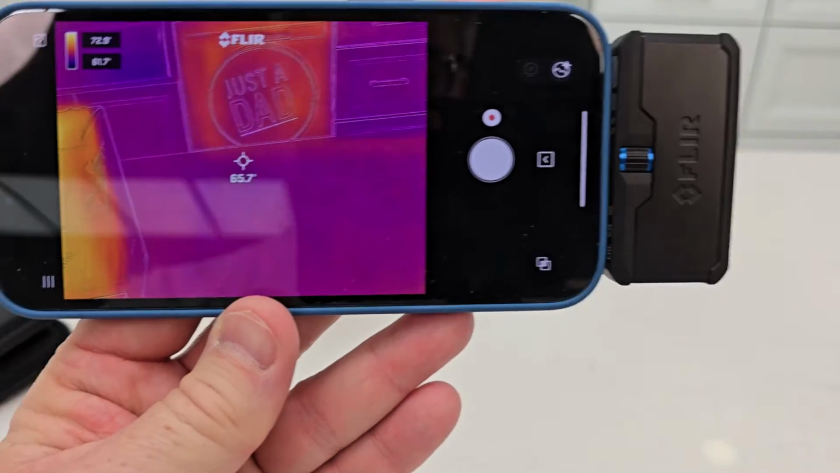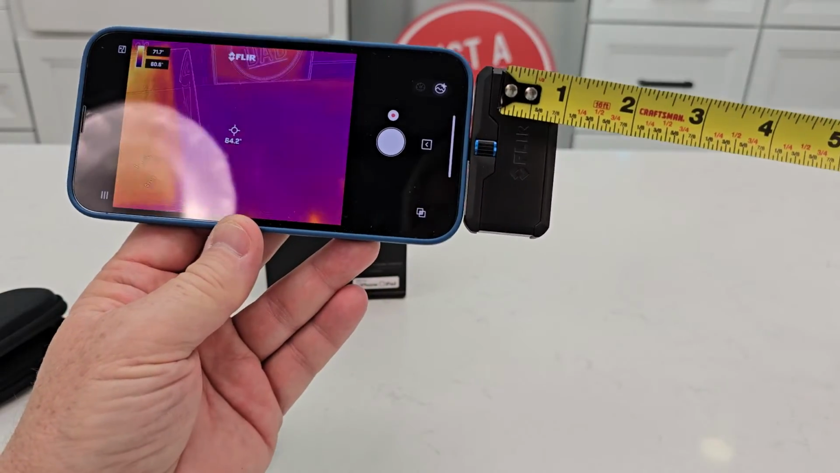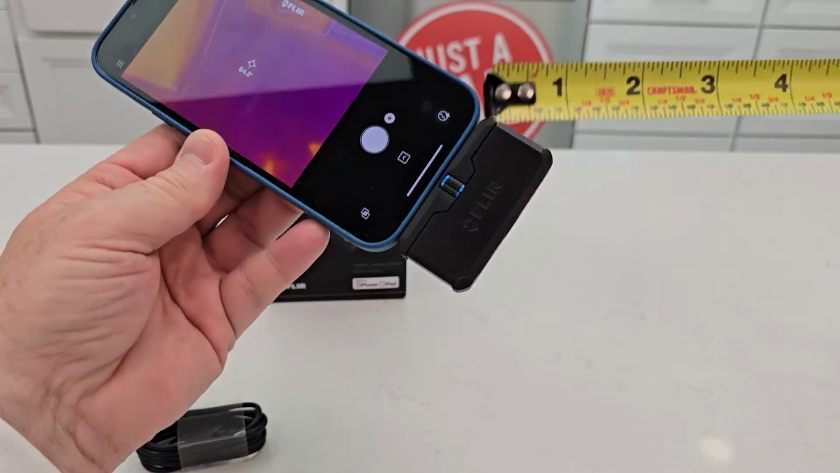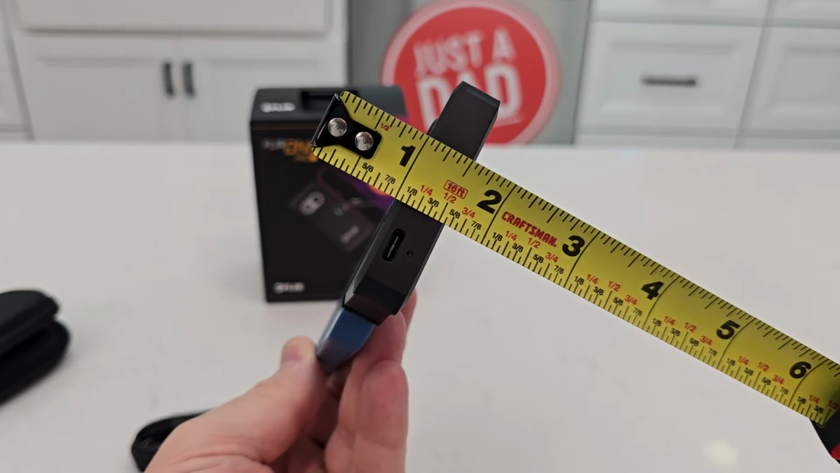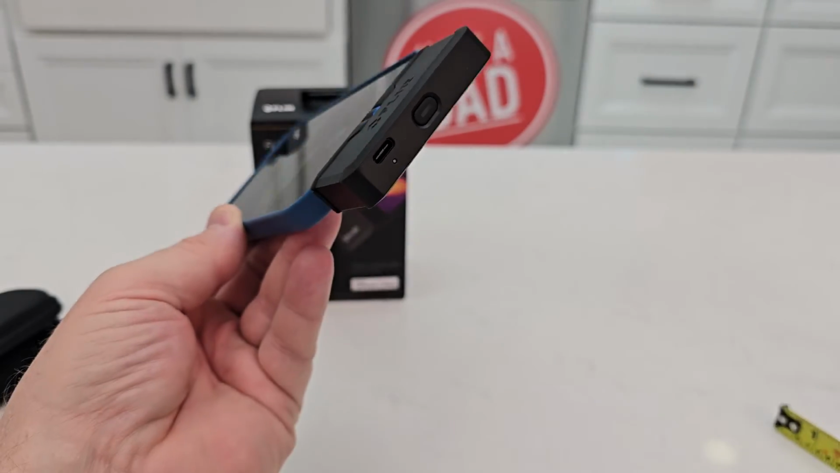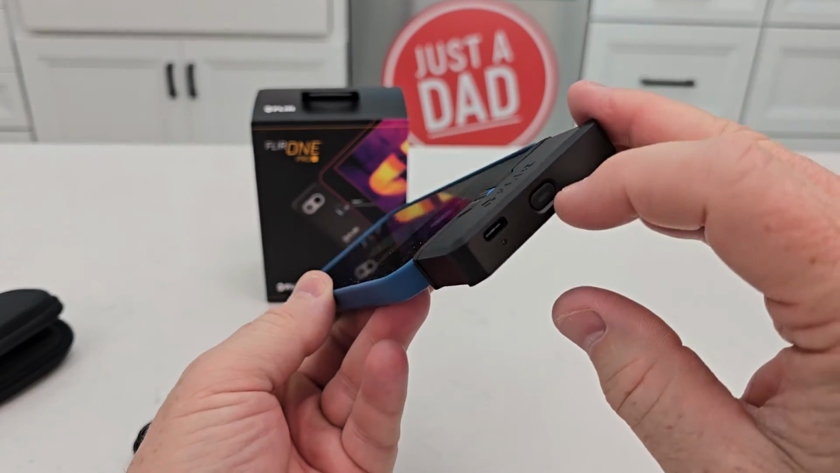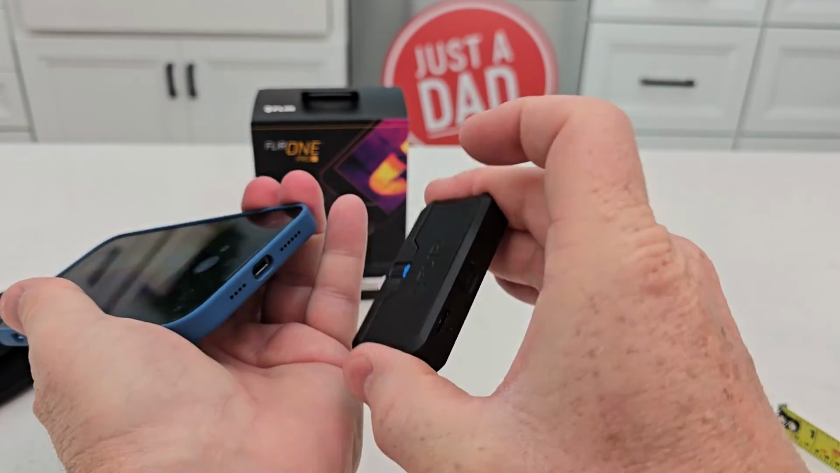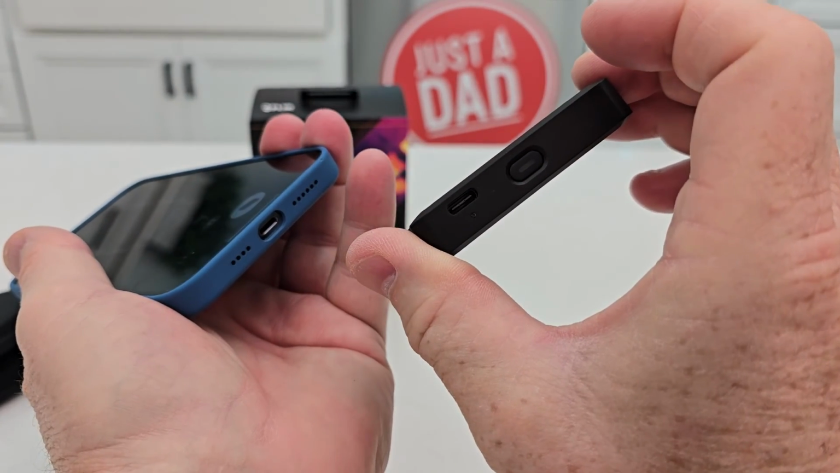But it just works. It sticks out from the phone approximately 1.5 inches by 2 3/4. It's not very thick, about a 1/2 inch thick. Again, charge it with USB-C. Plug it in. This is the Lightning one and you're ready to go. When you're done, you can simply unplug it and then press the power button and it should turn off. You won't see any lights.